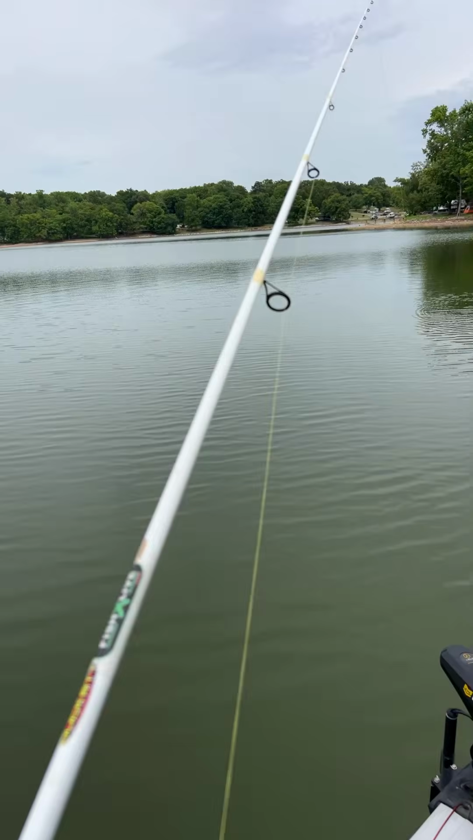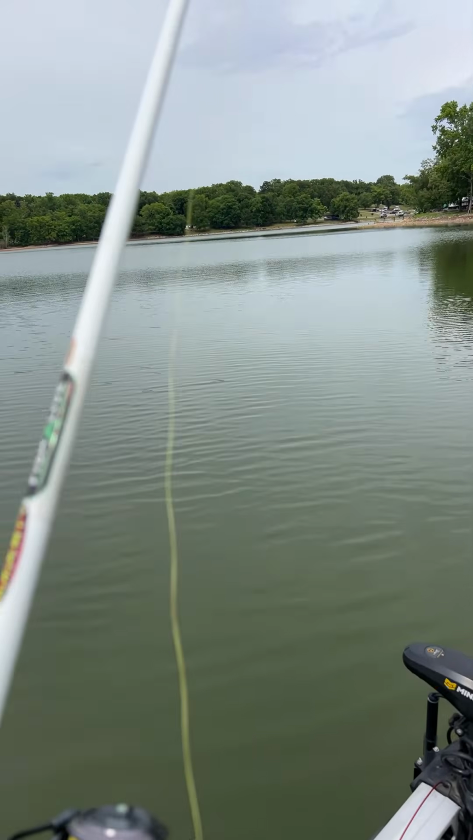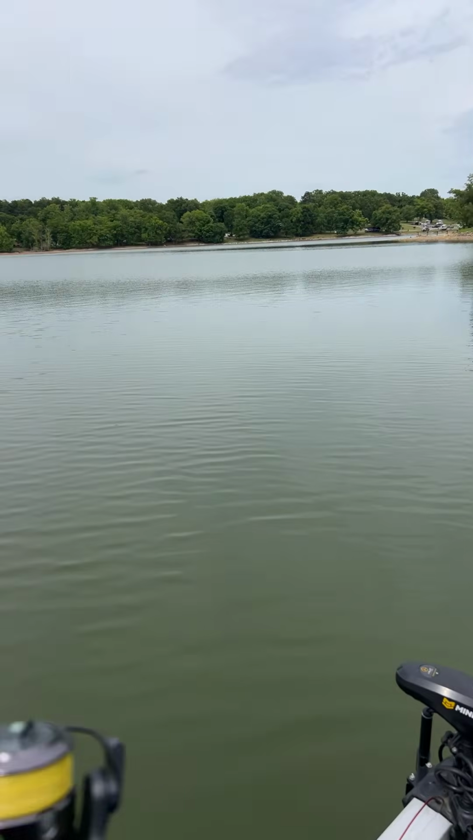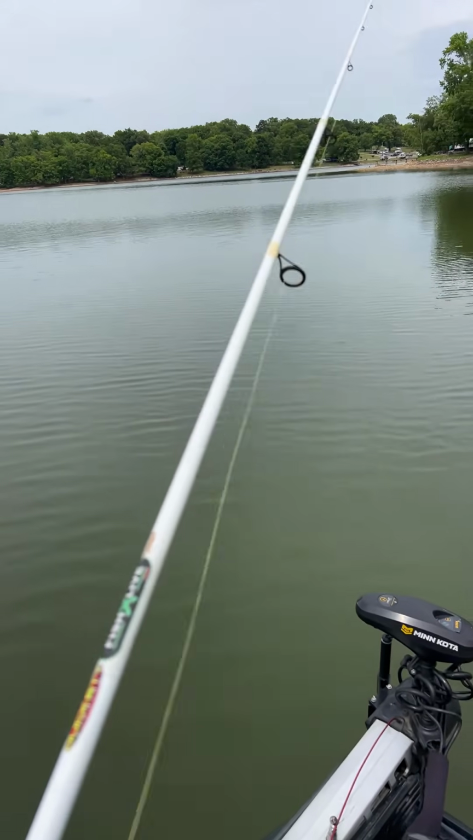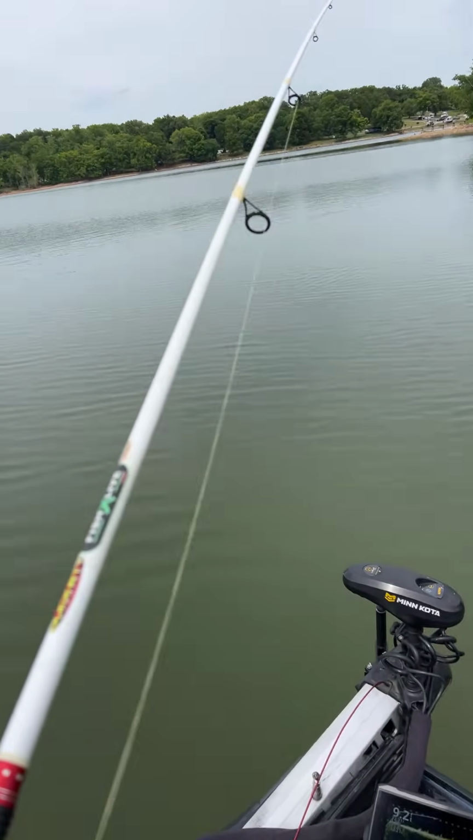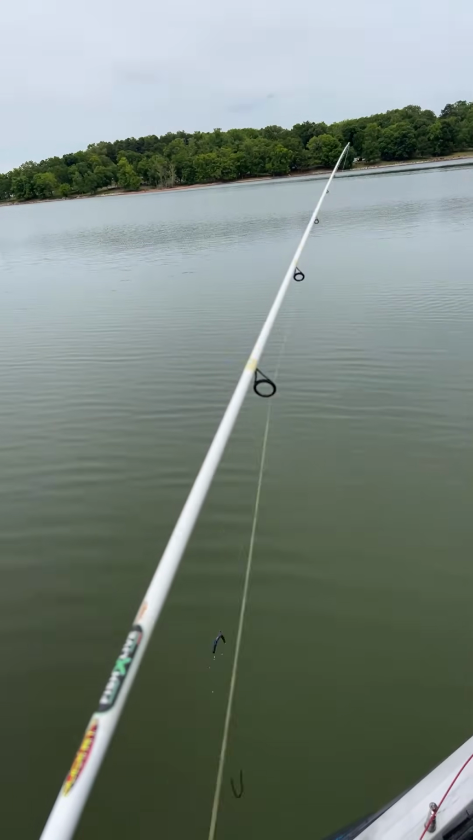So we're still just covering water, looking for an area where some active fish may be hanging out. And right now, this is not it.